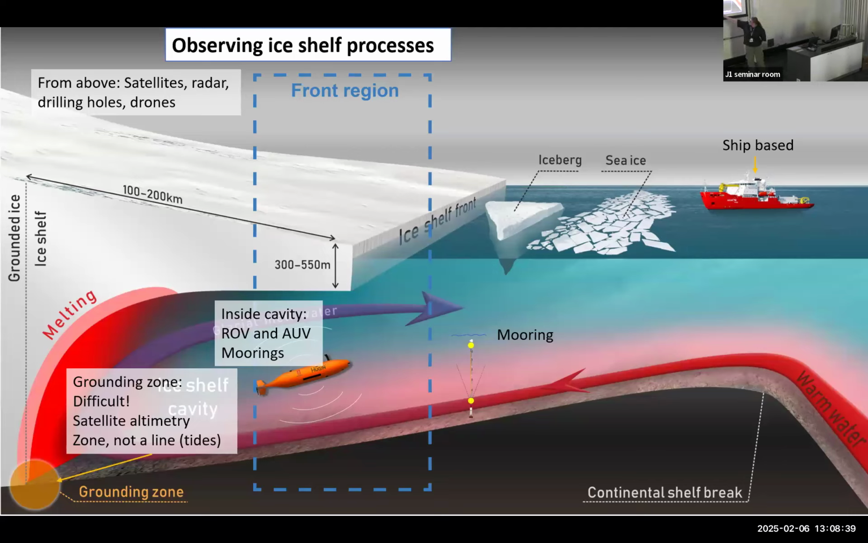You can drill a hole. The ice is 300 to 500 meters thick, so it's quite an effort to drill holes, but they are very good because then you can place moorings inside the ice, so that's nice. And you can have an ROV, which is the robotic vehicle that is connected via a cable, so then you can remote control it, and you can get some very good samples.